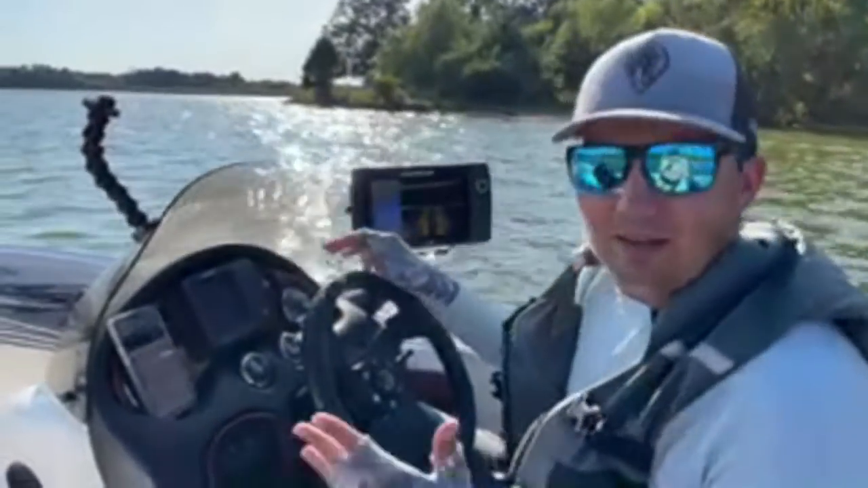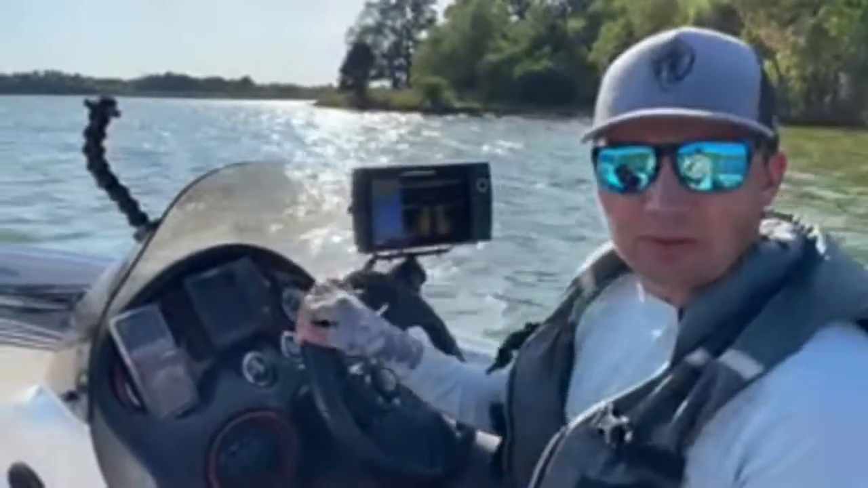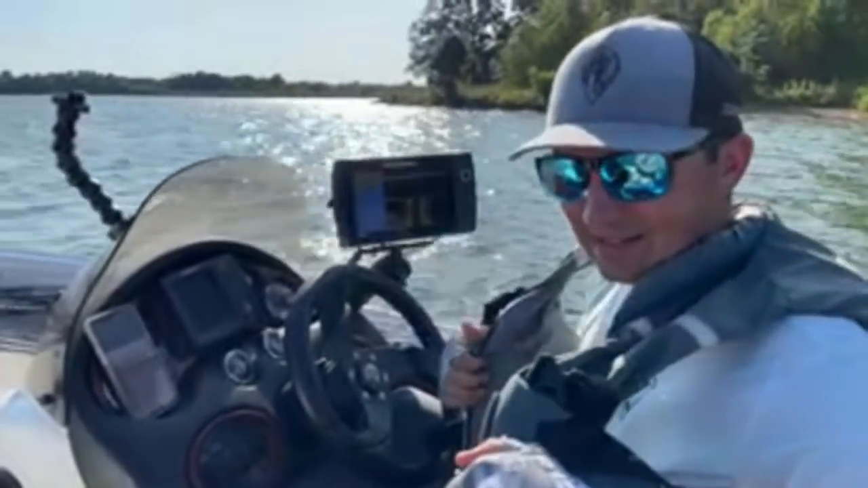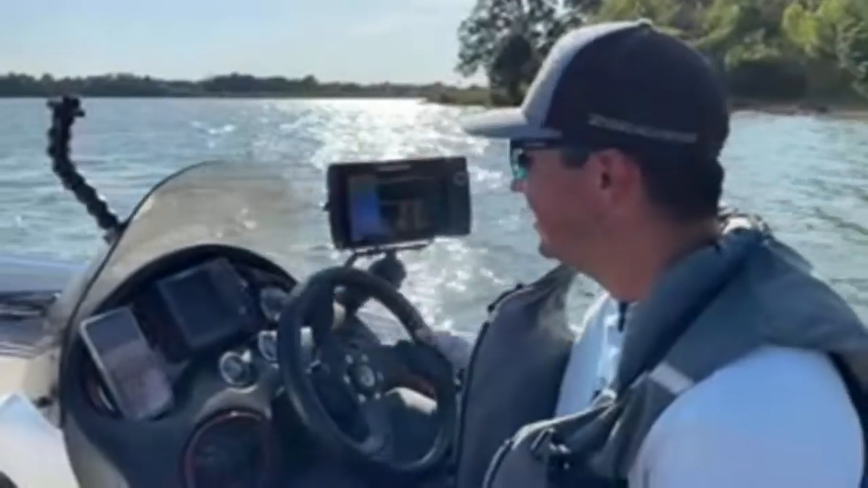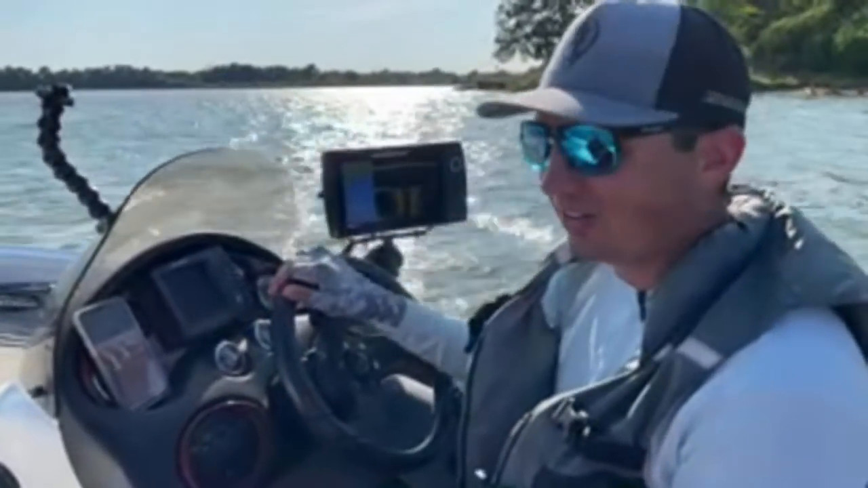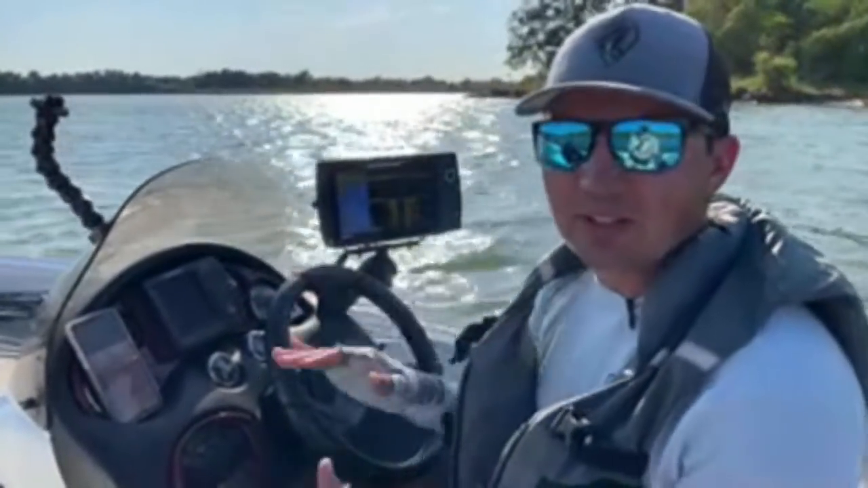So a big thing to call out when I first start graphing is first you've got to make sure you have your life jacket. So I've got my trusty PFD on here. I always wear a life jacket when the big engine's running, so that's just a big thing that I always like to call out.